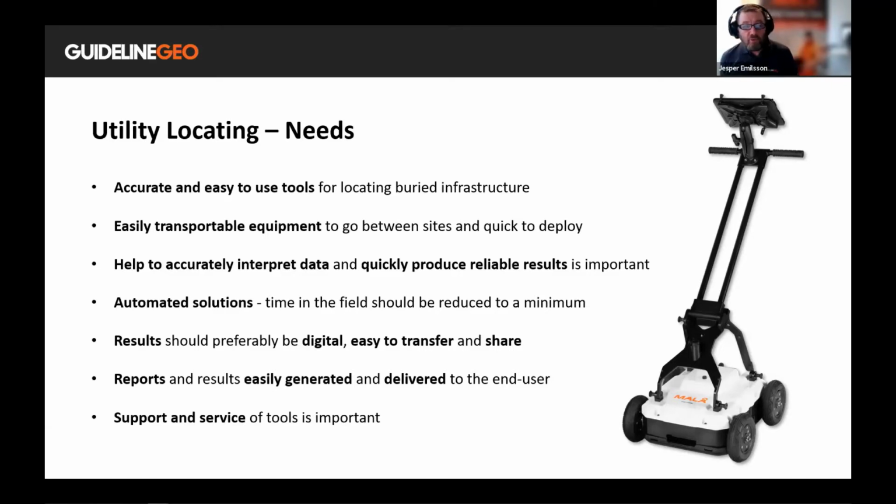Then it's, of course, the data itself. How can we make it easier to interpret the data? And once we have the interpretations, people want to move them to other software platforms, into different databases, etc., and to share these results. And reporting has always been a focus, where once we have the data, how do I report on it? How can I get paid for the work I've just done? And then also, of course, support and service of the equipment should be close by and readily available.